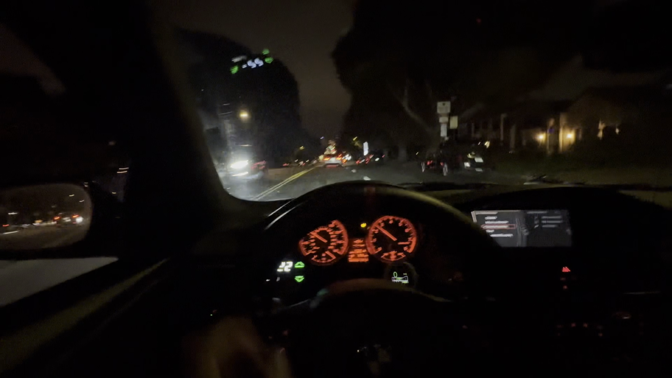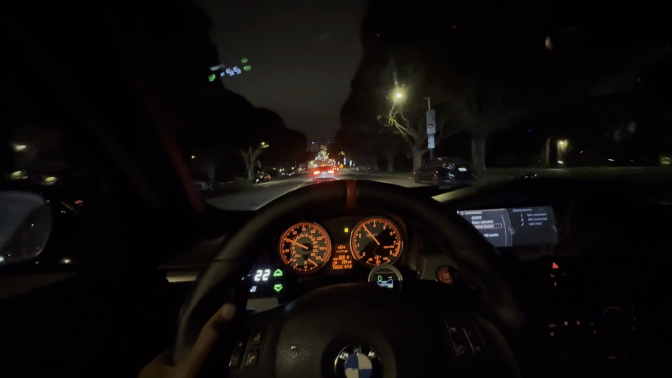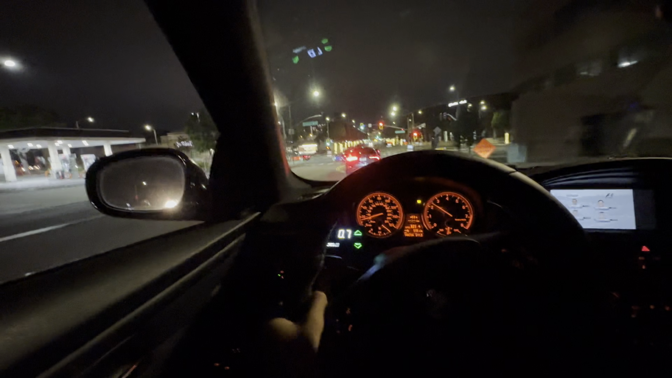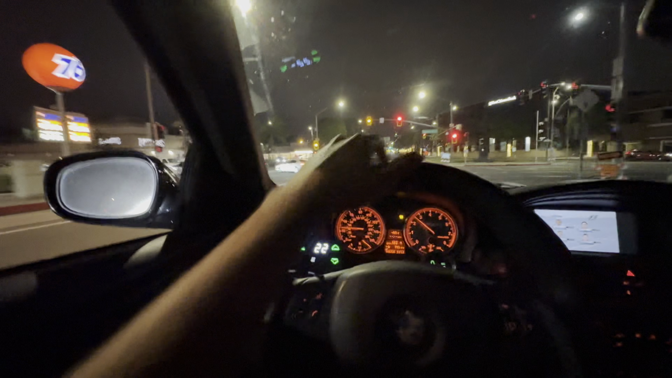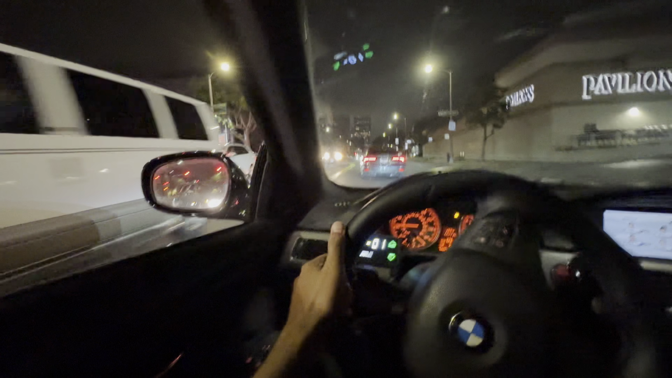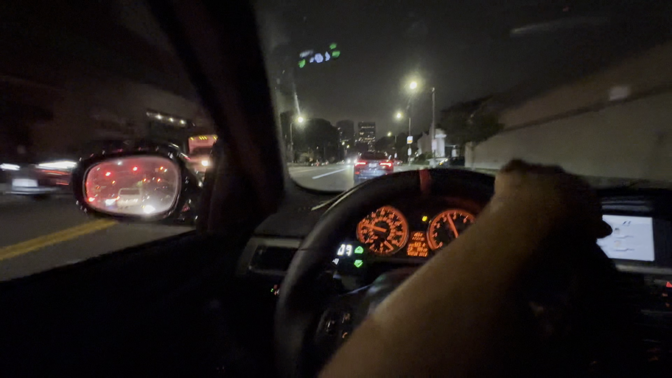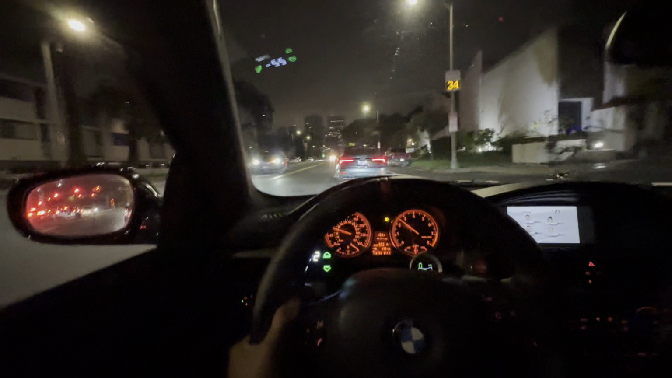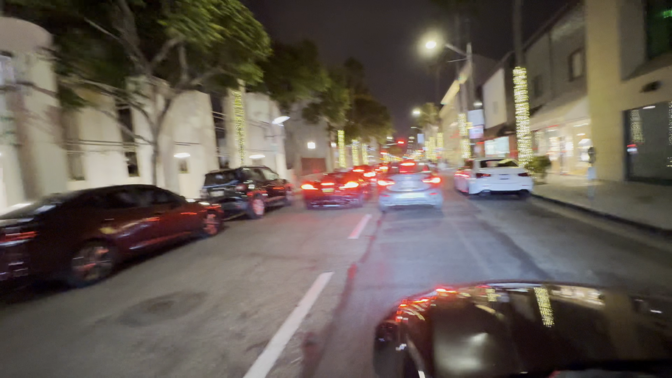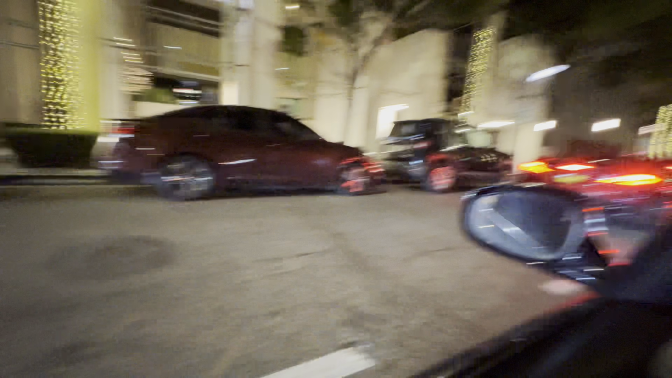With the boys. Oh shit, there's a boy up there. Gotta make the light. Gotta make the light. Everyone's smashing off. Oh, Ferrari 599. Damn. I'm hearing all the cars. Sheesh. Yeah, we came down the right street.